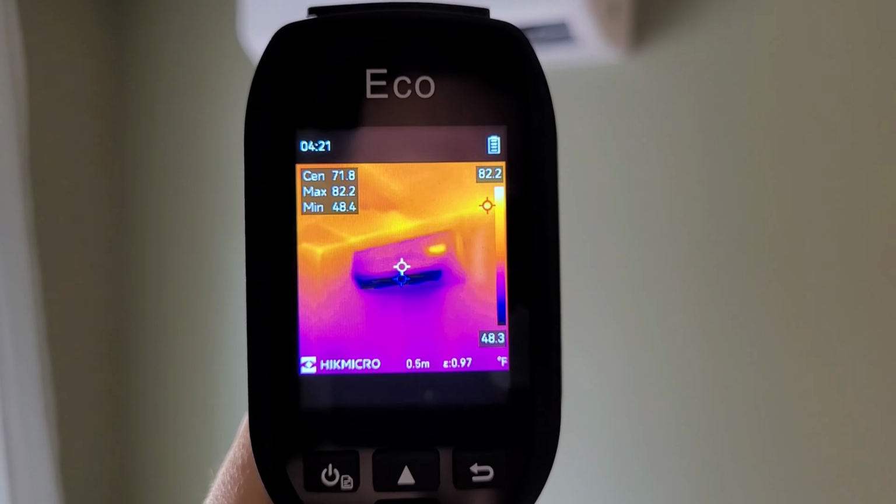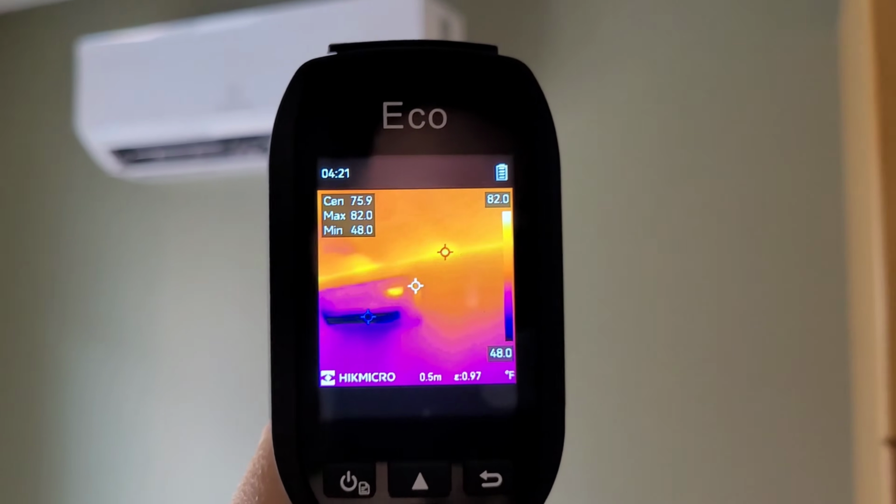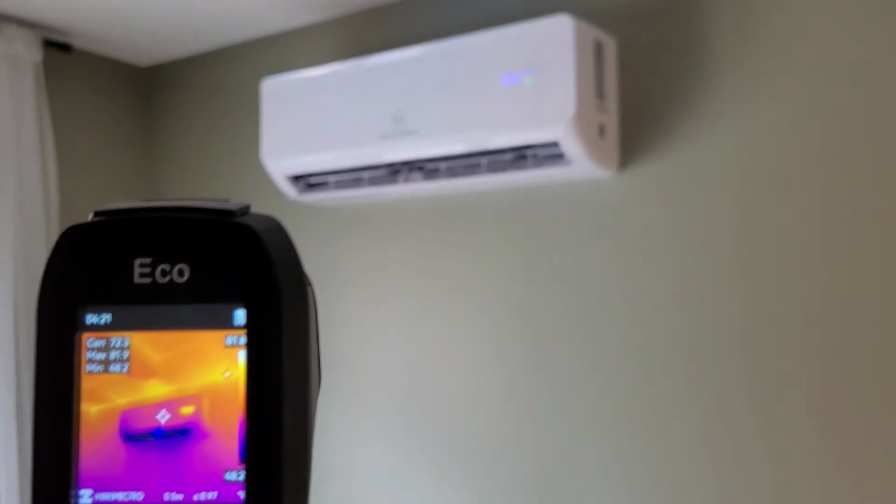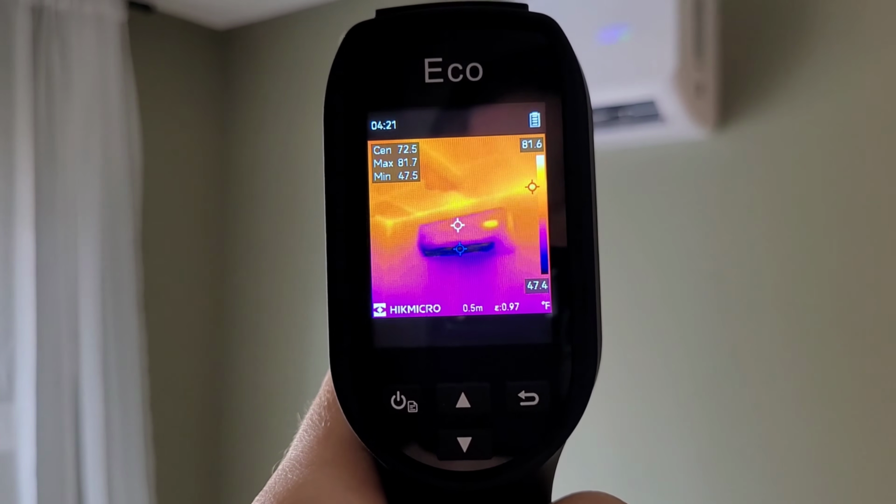Okay, so most of you are already familiar with this. This is the indoor head for my solar heat pump. As you can see, the camera is already pointing out some deficiencies in my attic insulation. It automatically selects the hottest and the coldest points in view. So it's got my attic there. It's got a little laser pointer on it. So if you're not sure what you're looking at, you can point that and it's dead center on the screen.